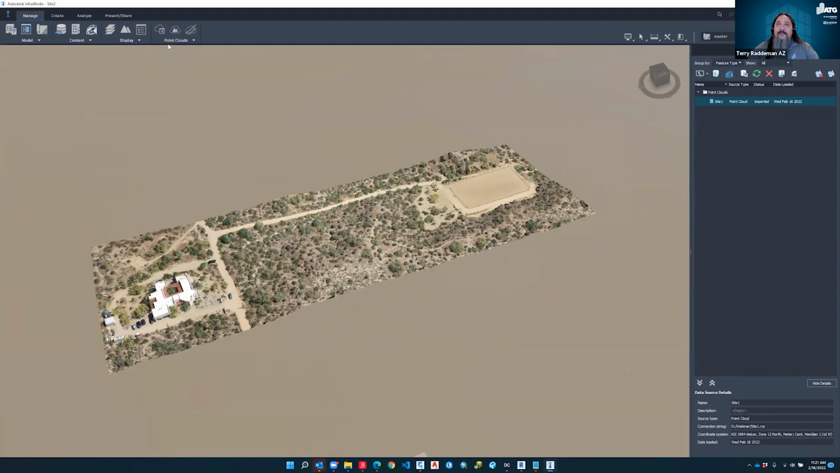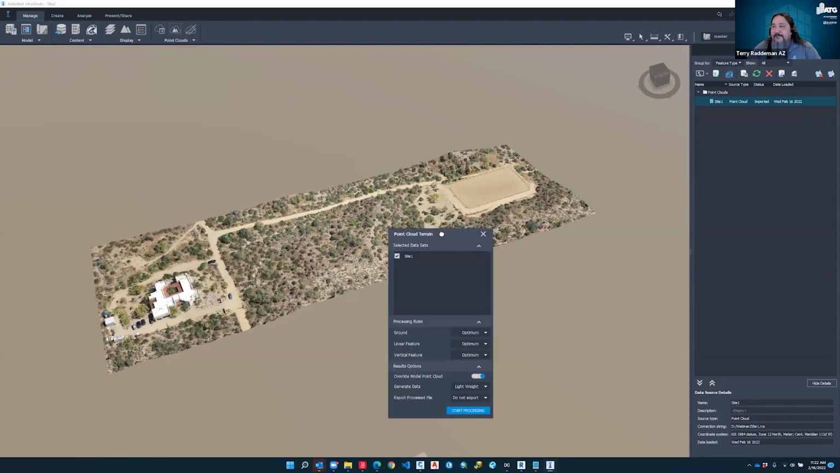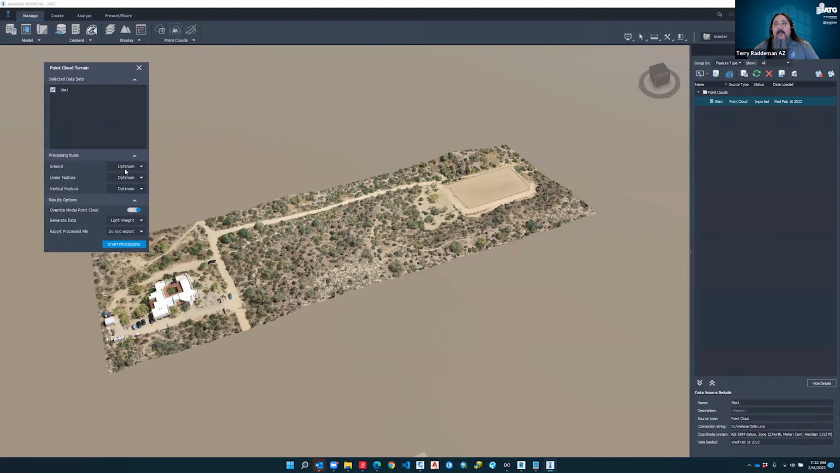Really, when we run these tools, it's going to basically classify the data. So what we're going to do is, with our point cloud, process it into a terrain. And so on this point cloud menu here, we can go to our point cloud terrain. On our point cloud terrain, we have a couple options. We have optimal.